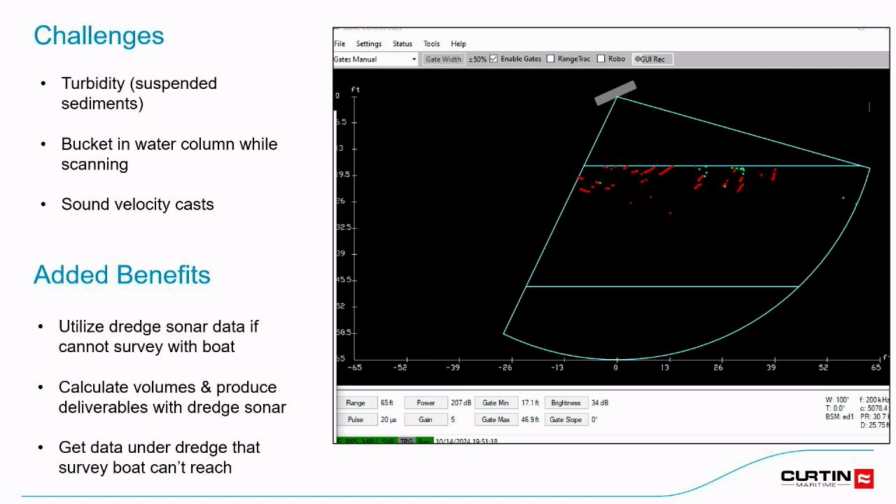And then another challenge is the sound velocity casts. With multi-beams, it's very important to get frequent sound velocities, so you kind of have to rely on your dredge crew to go out there, take sound velocity casts, and upload it to the computer, which is not the easiest for some of these dredge operators and dredge crew. So it's just something they would have to consider if you're thinking about this system.